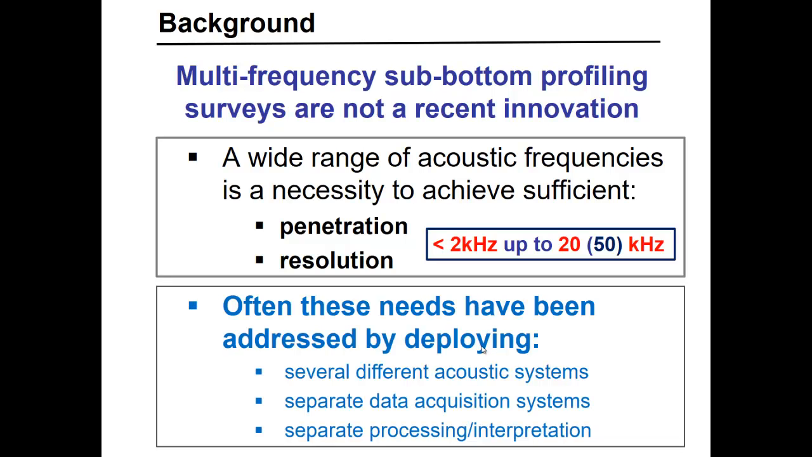Often when we deal with these seismic sources, we have to address the questions by deploying several acoustic systems. Usually we have to use separate acquisition systems, and also when we process the data coming from these seismic sources, we have to use different procedures for each kind of seismic source.